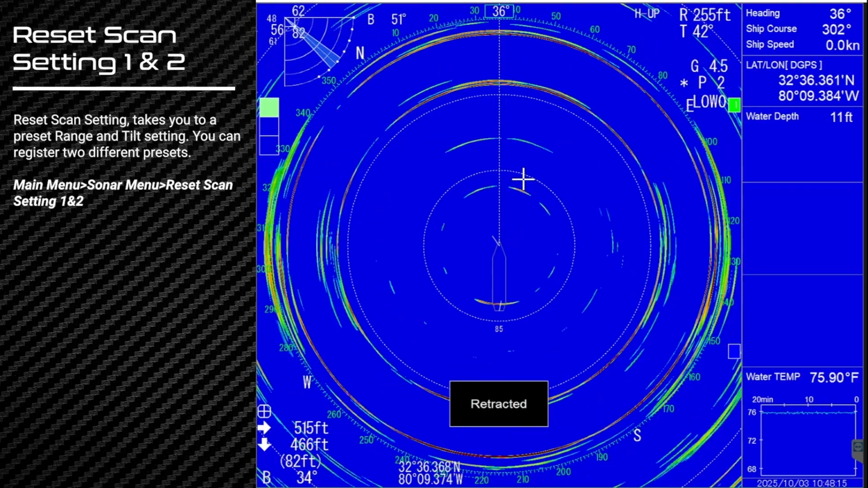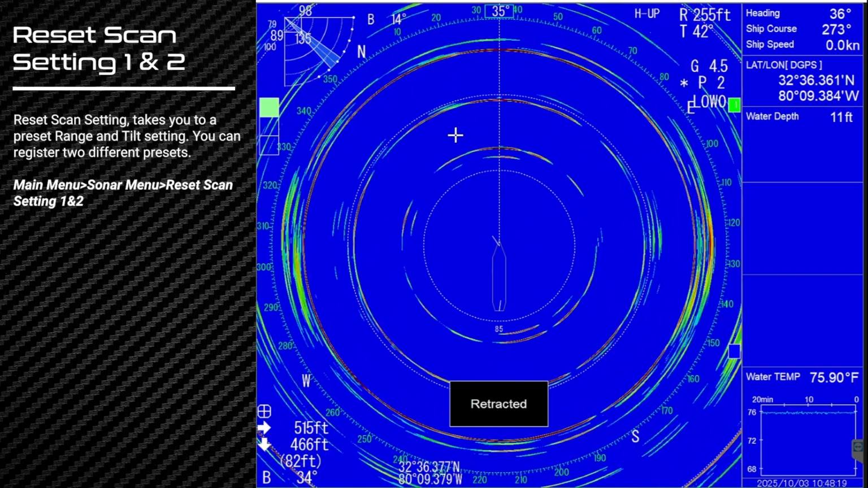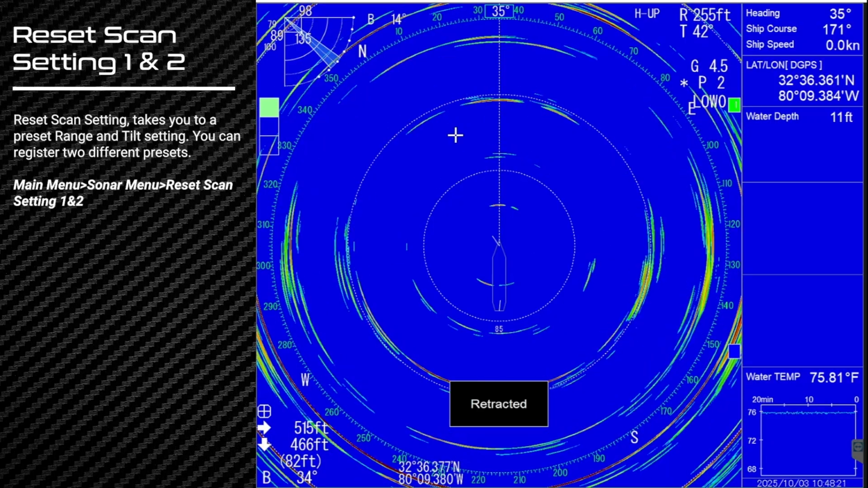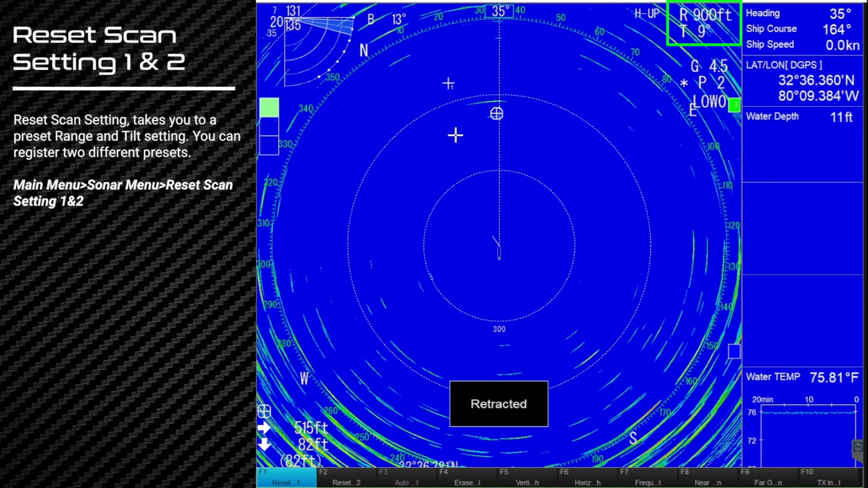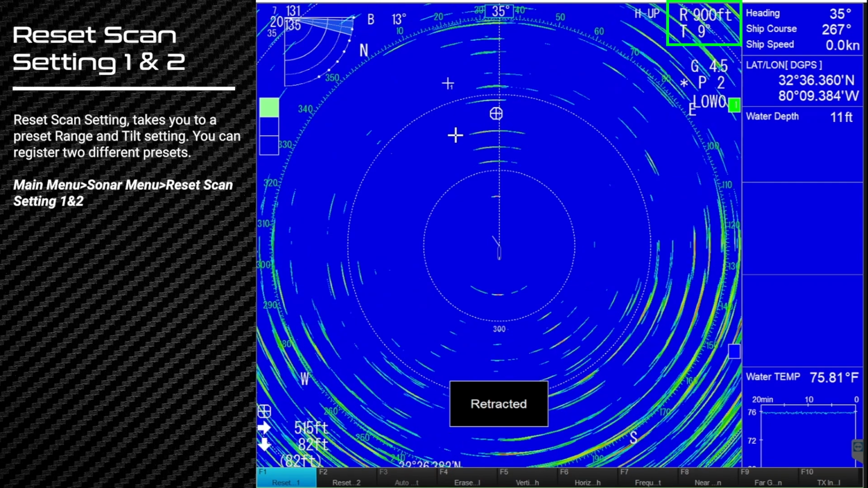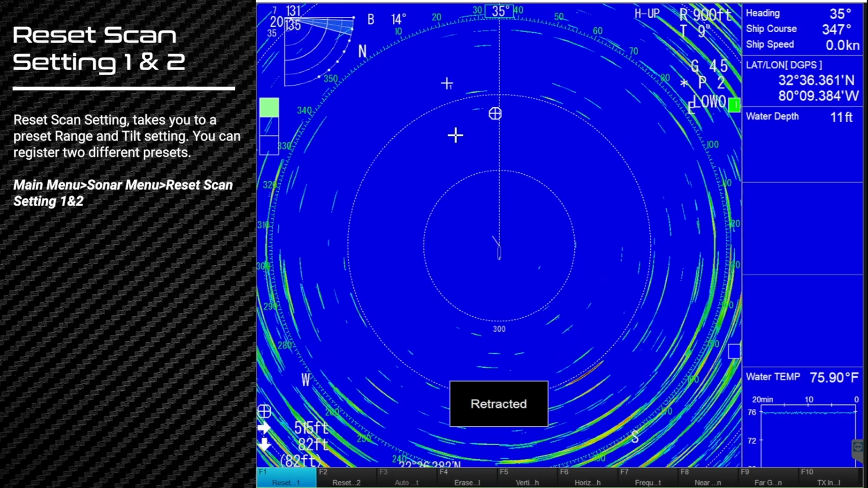So button D. Now as we hit button D, it's going to bring us out to 900 foot and a 9 degree. We're back fishing. Right. Very simple. So that looks pretty darn good.